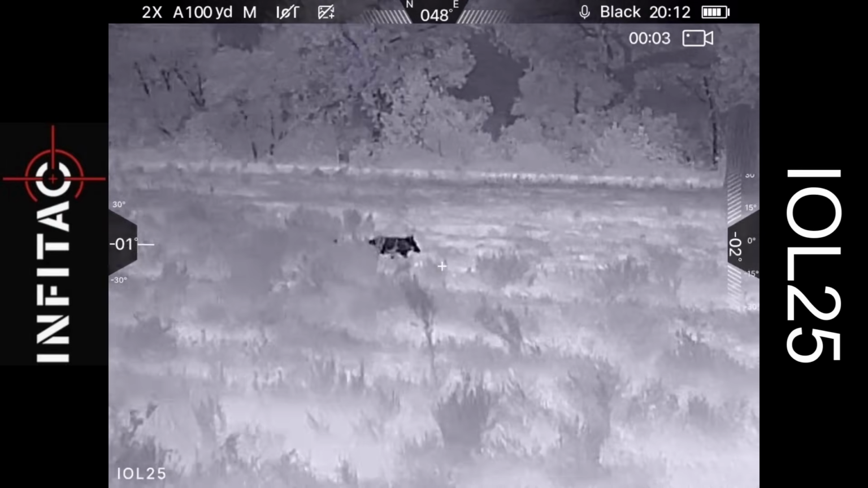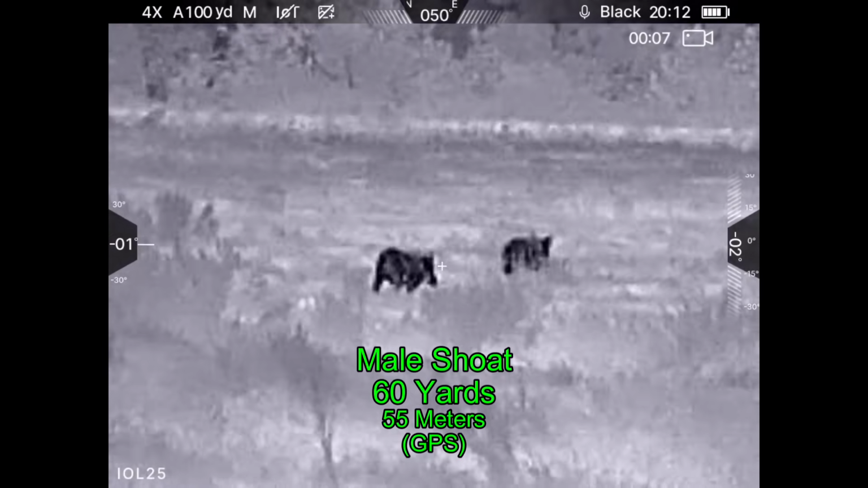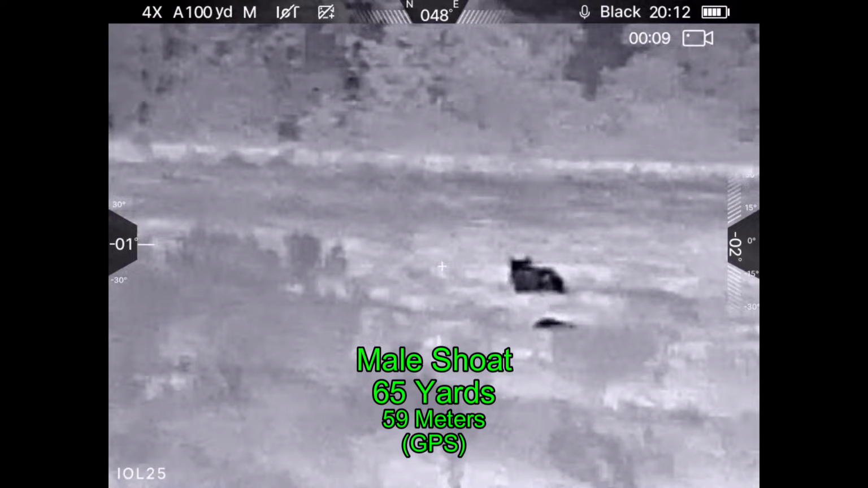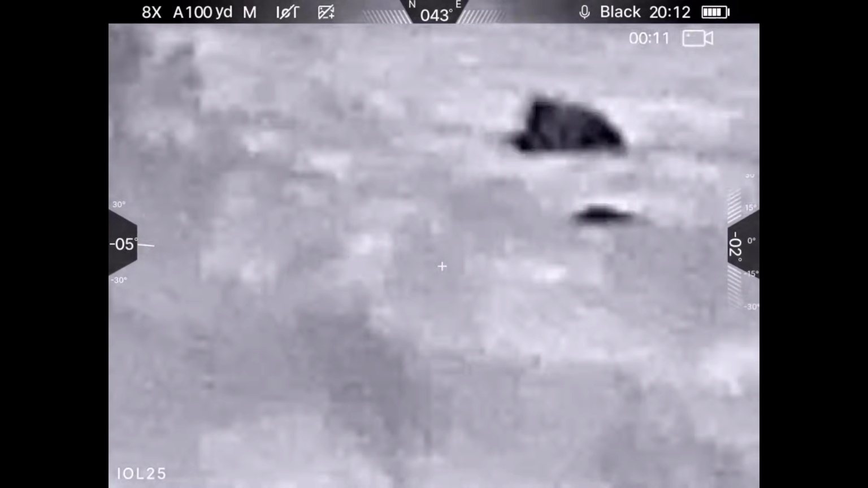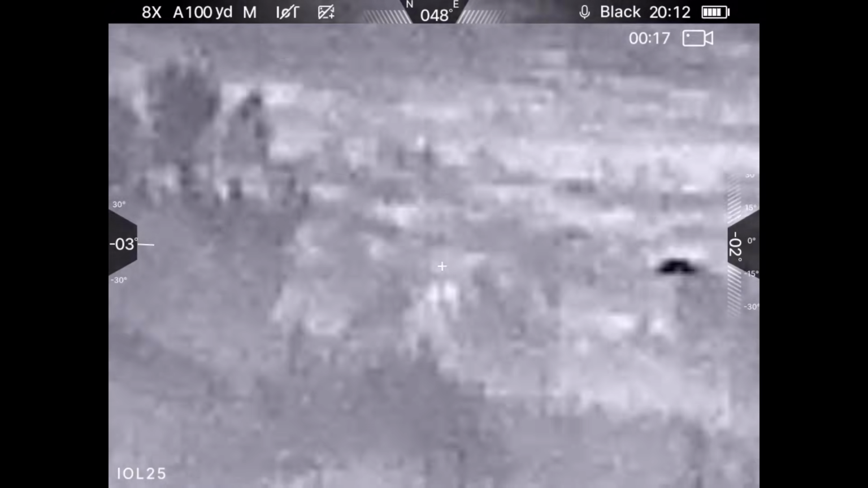I've spied live hogs. I've gotten out of the truck. And they were right next to the dead female. I dropped that one with that shot, and I dropped the next one right here. And I give it a quick quality assurance shot, just to make sure that it stays down.